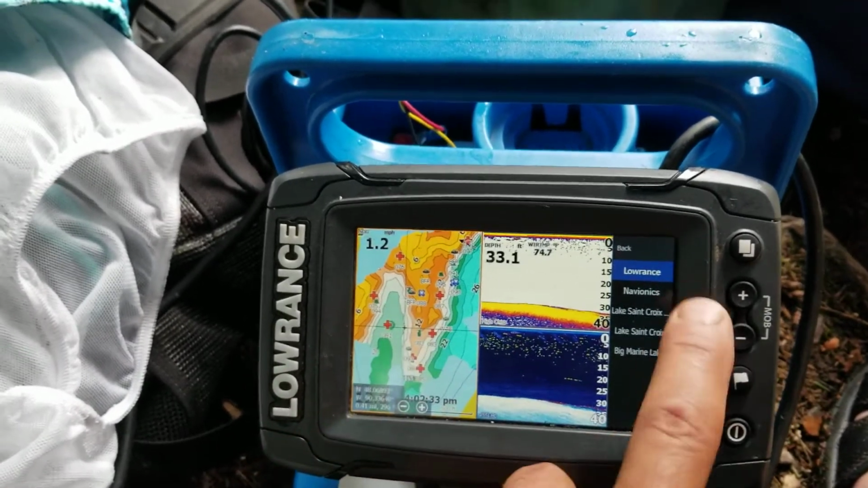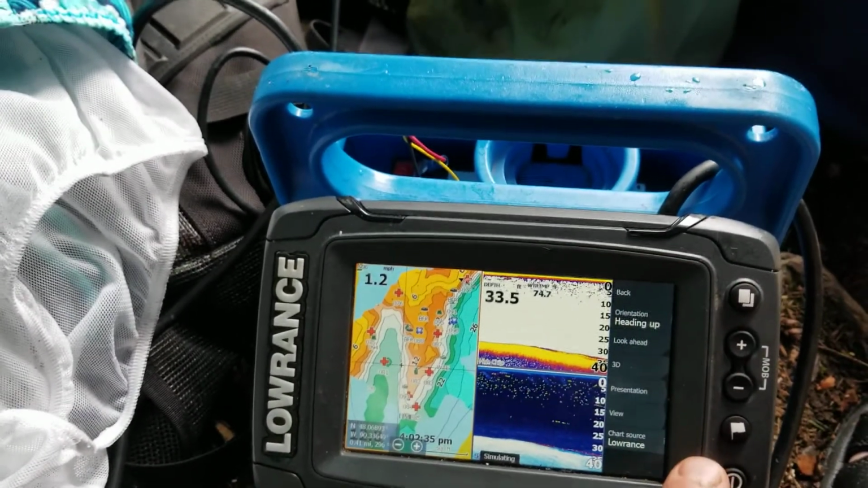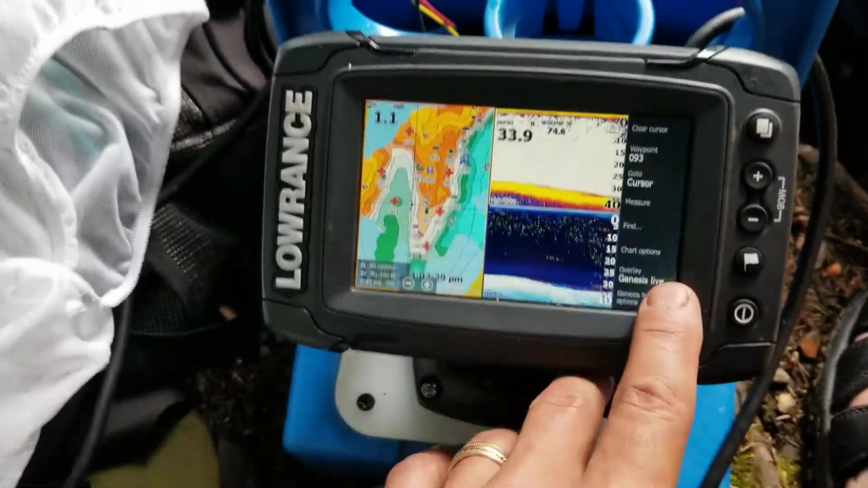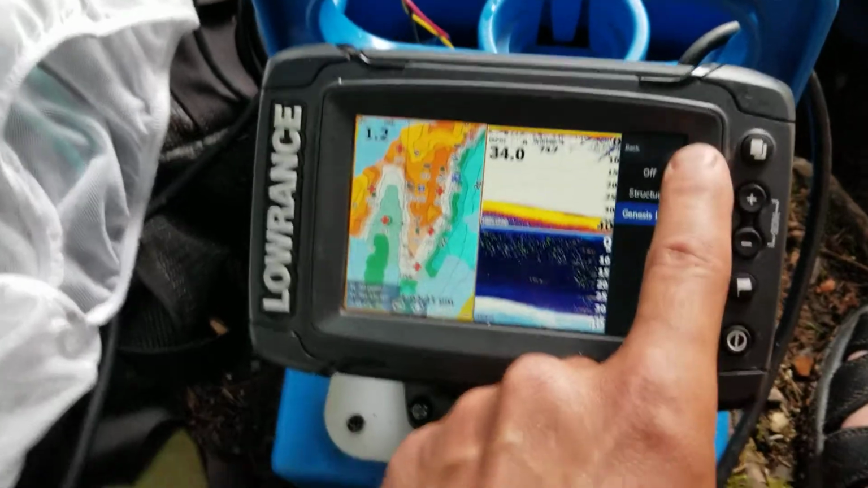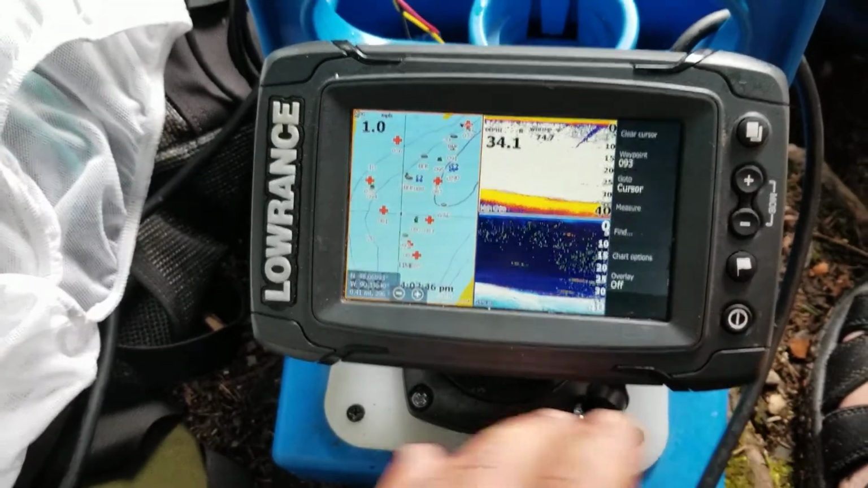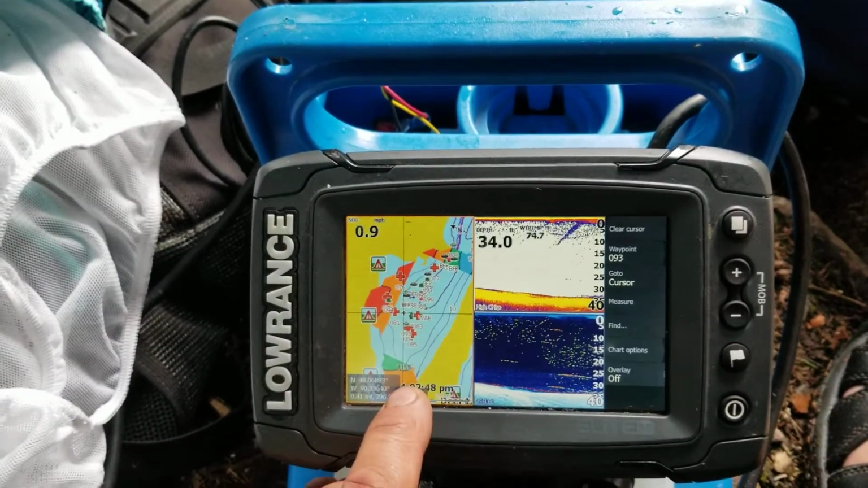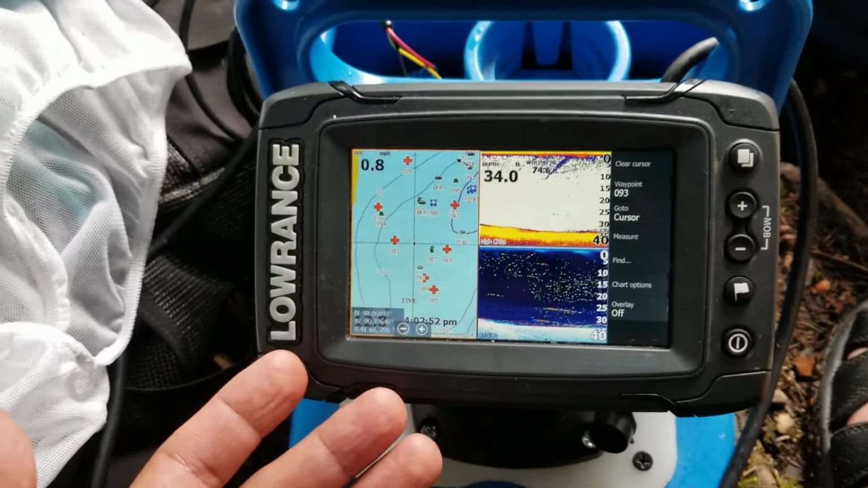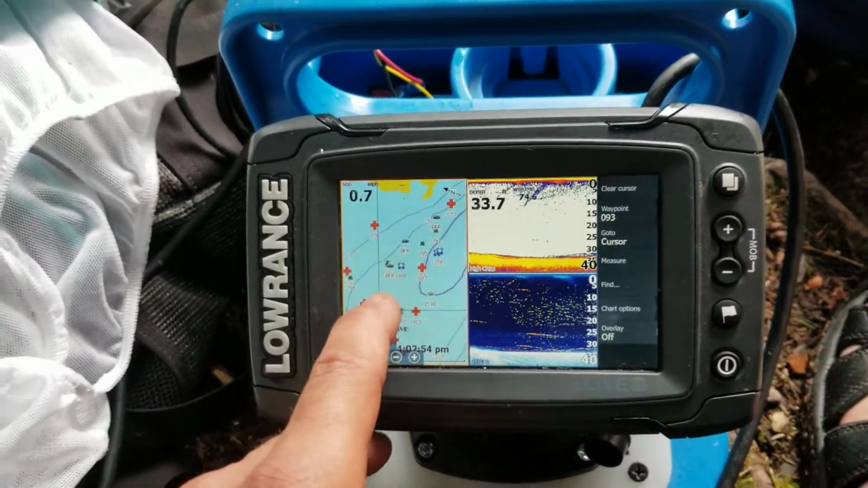Now let's turn off Genesis Live. Back, overlay, let's turn it off. Yeah, look at that. If you're just looking at the base contour map, you have no idea that structure is there.